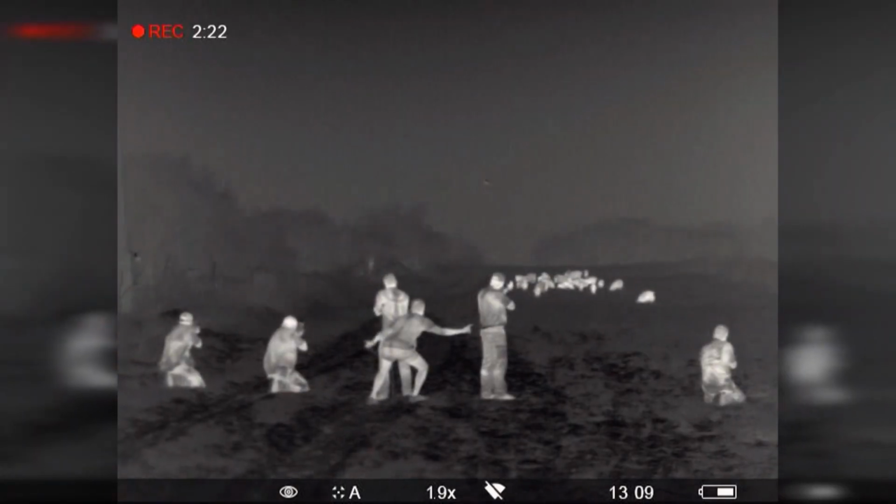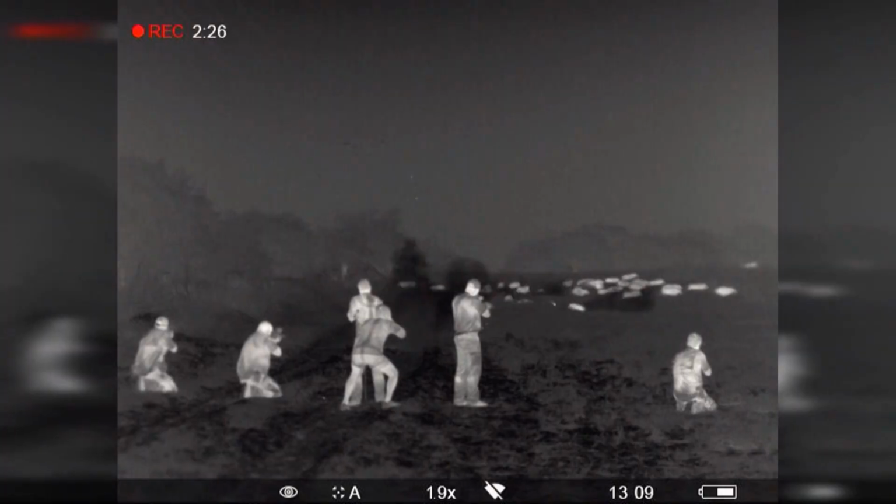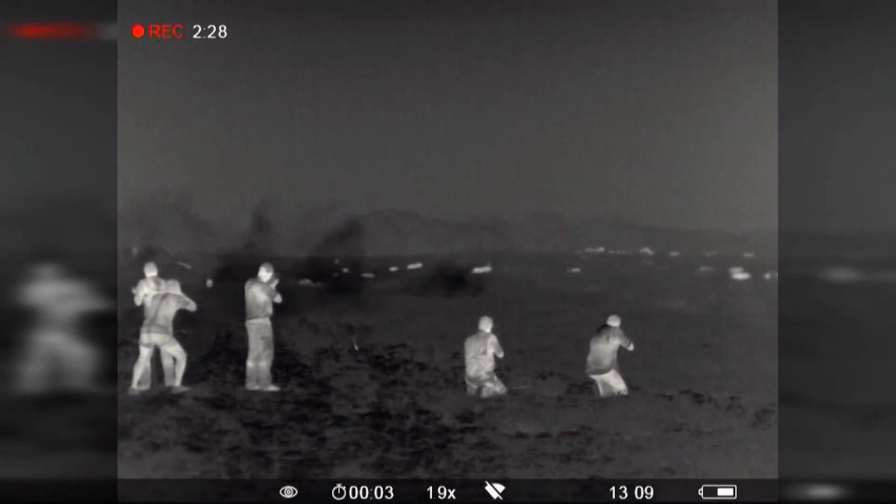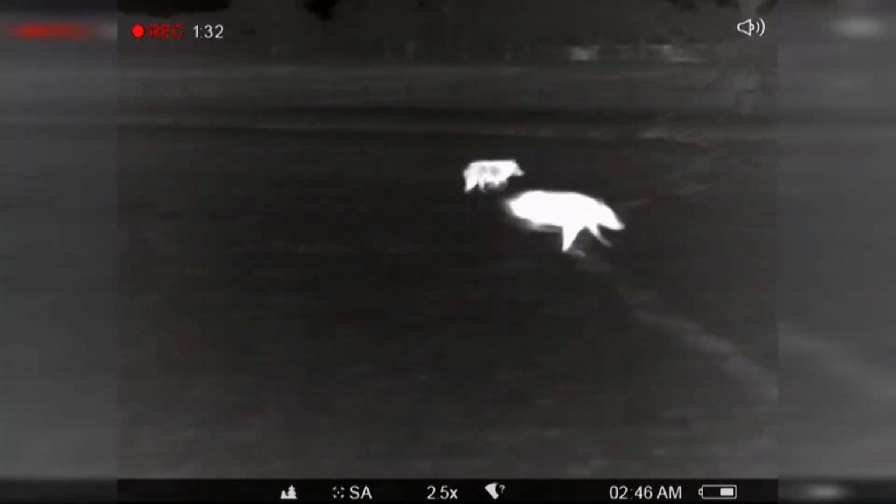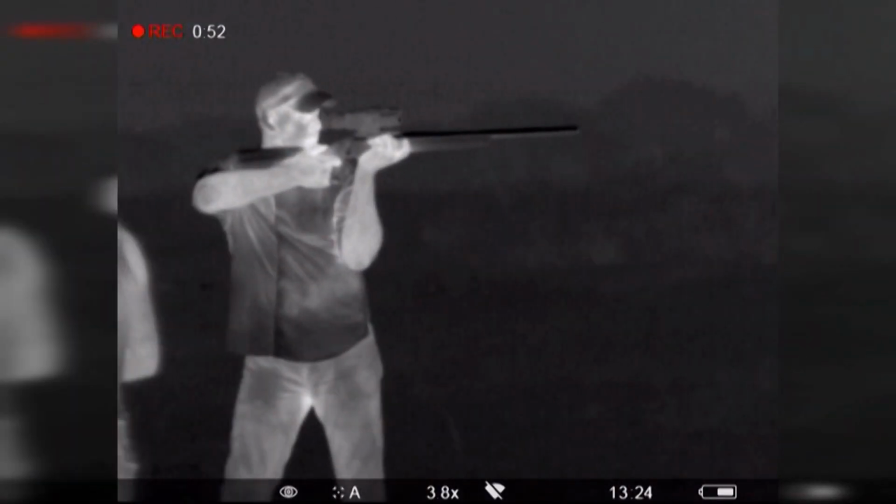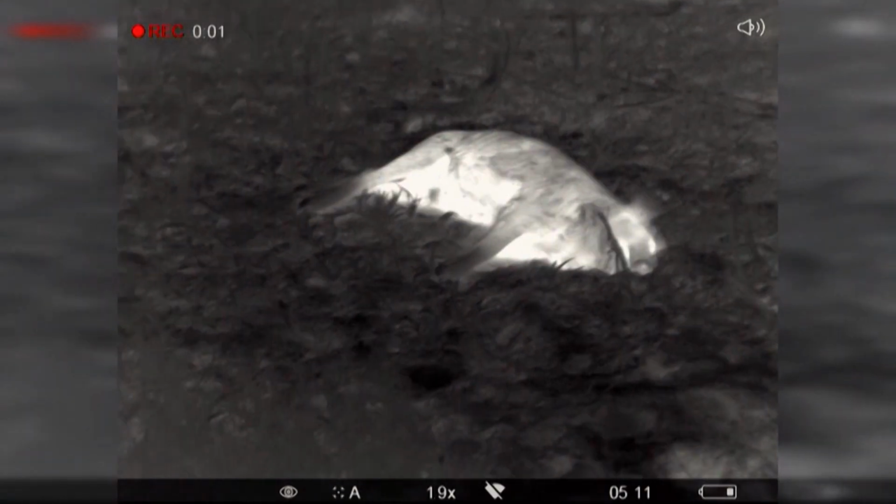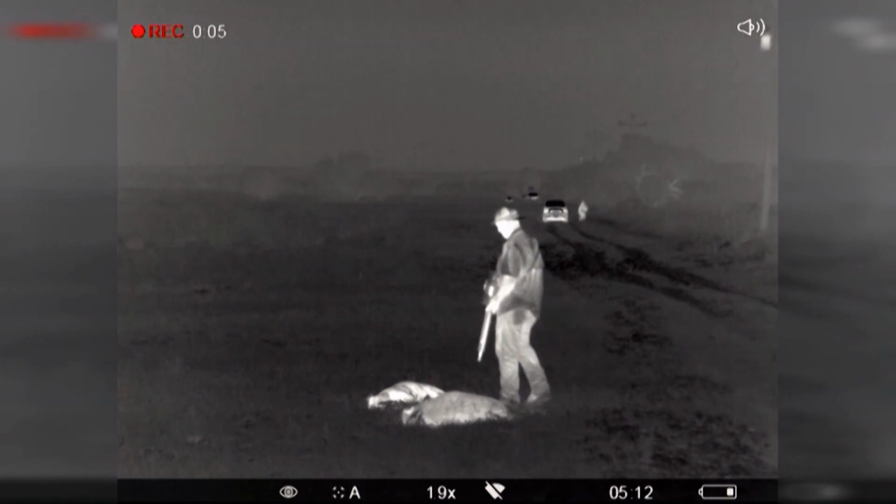3, 2, 1. It looks like all hell is breaking loose, but this is more of controlled chaos. The Marines training kicked in, and they started doing what Marines do best, working as a team to complete a mission.